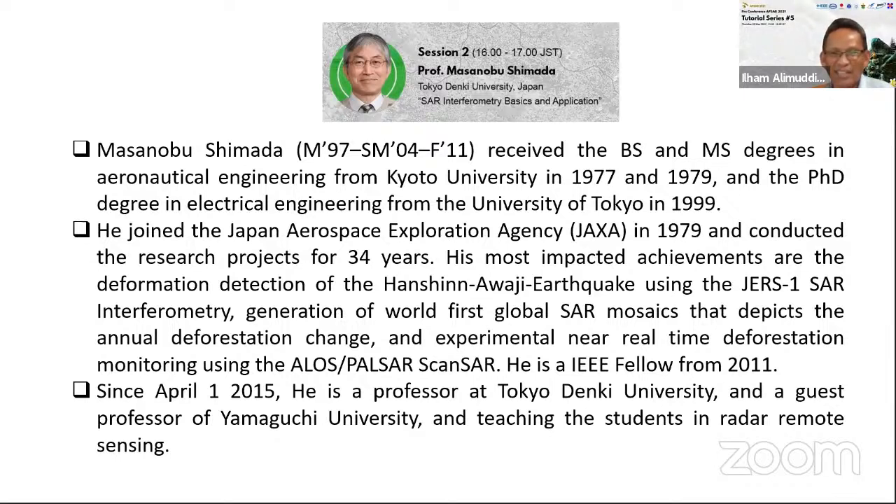His most impactful achievements are the deformation detection of the Hanshin Awaji earthquake using JERS-1 SAR interferometry. I happen to use this JERS-1 data as well in my dissertation for disaster use. Also, the generation of the world's first global SAR mosaics that depict annual deforestation change, and experimental near real-time deforestation monitoring using the ALOS PALSAR ScanSAR. He has been an IEEE Fellow since 2011, I believe until now. I remember he also received an award from IEEE.